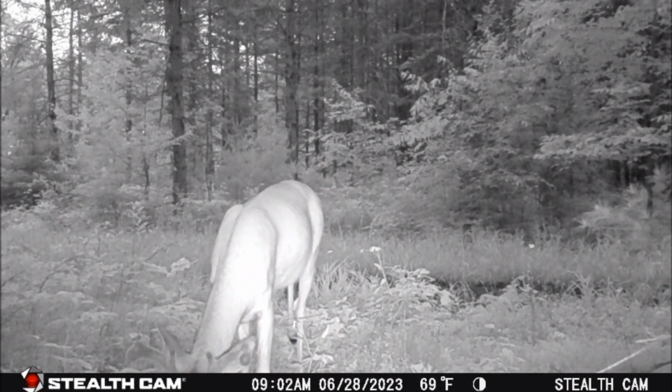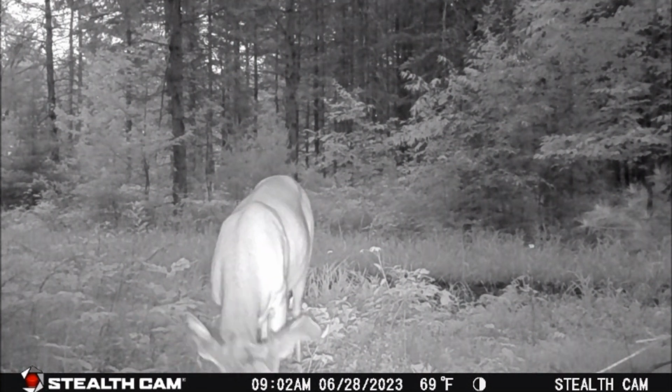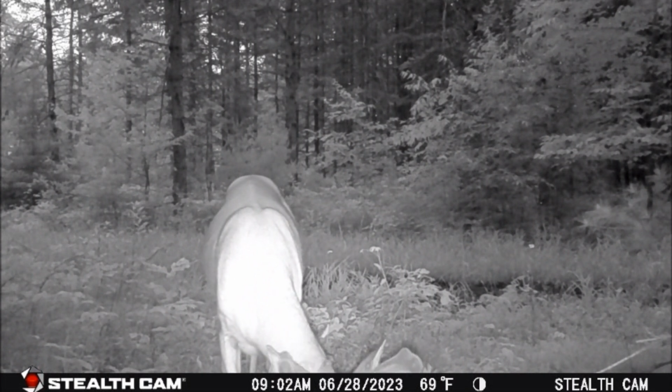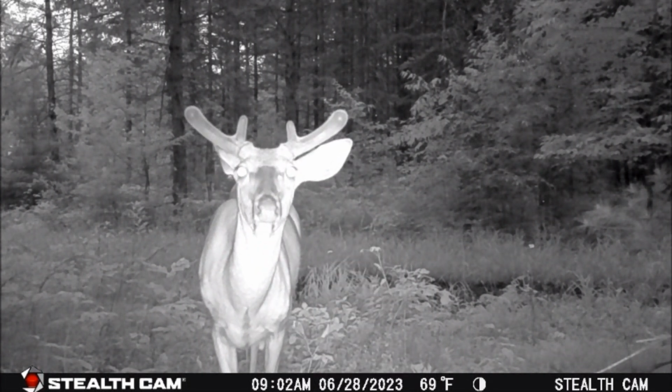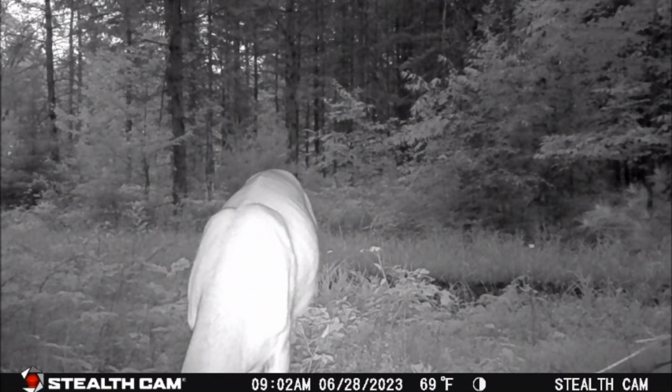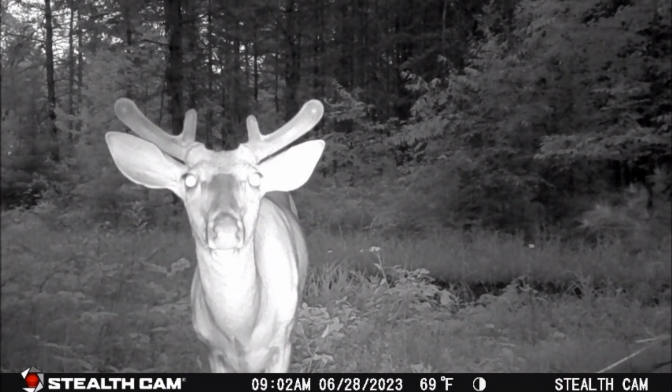The 6-point in the foreground continues to feed as he works his way closer to the trail cam. Not sure what to make of this object on the tree, he finally takes a close look before slowly leaving the area at 9:03 p.m.